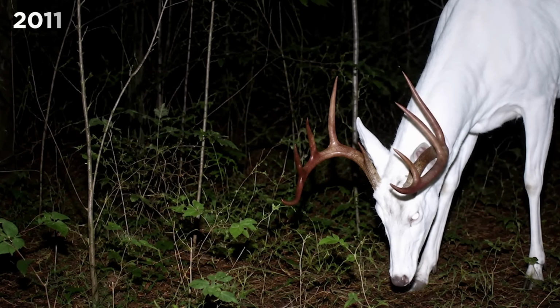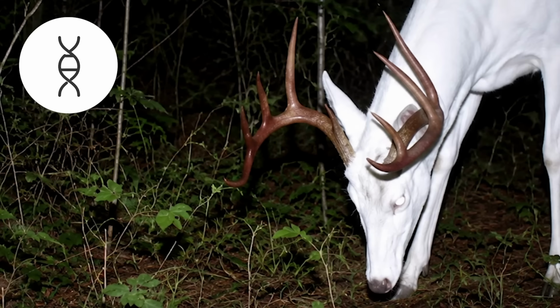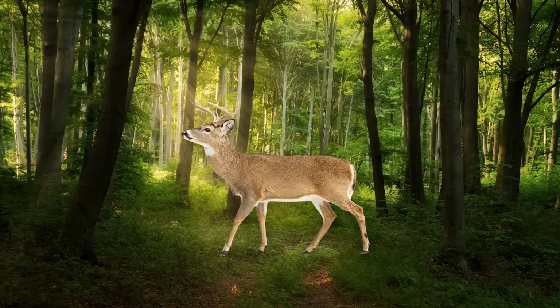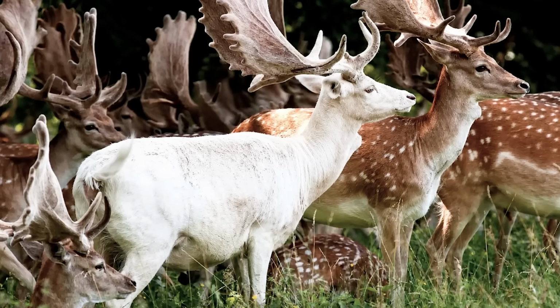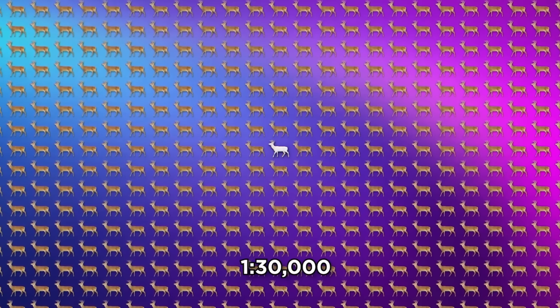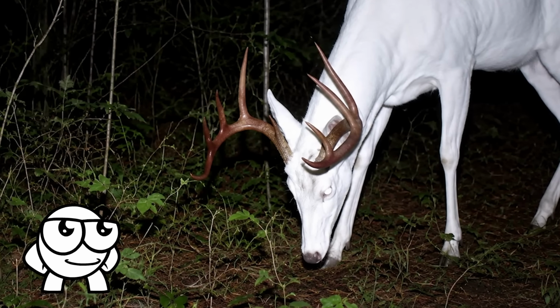Captured back in 2011, the amazing color of the deer's coat is caused by a recessive gene that prevents the production of melanin. Without it, there's little or no natural pigment in the skin or hair, leaving it bright white. It's a rare occurrence, with research showing that there's about a 1 in 30,000 chance of an albino fawn being born. Suffice to say, this trail cam caught one very lucky shot.